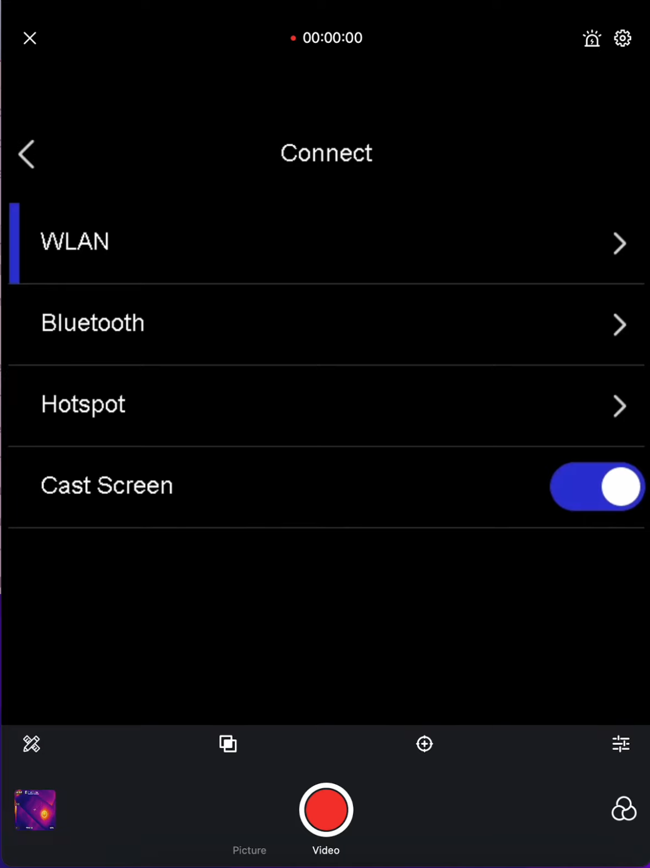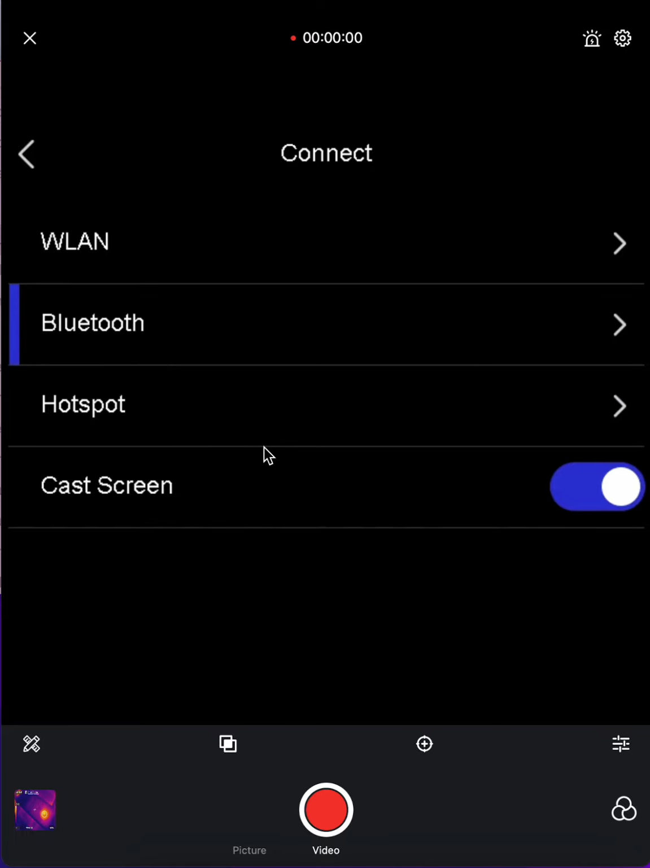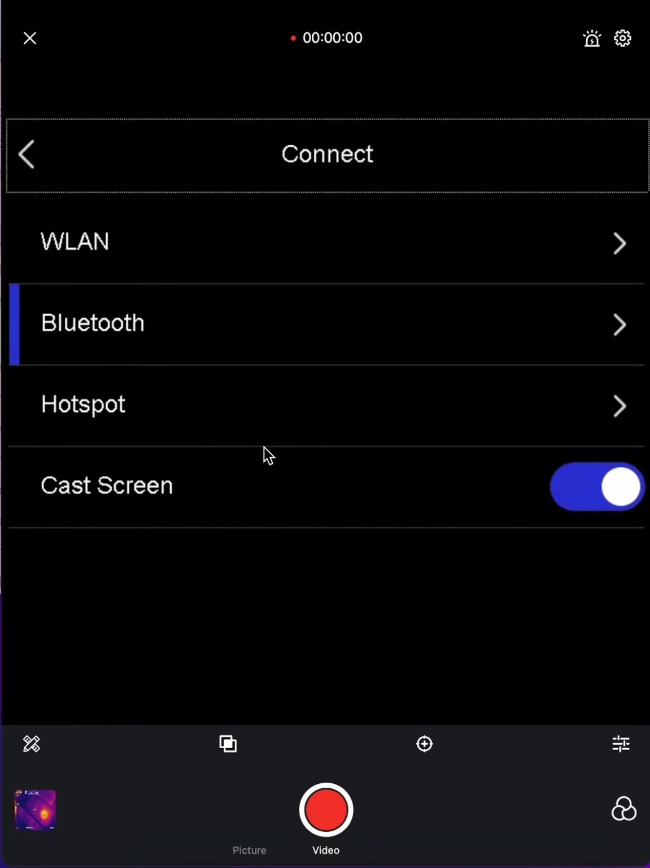To connect, you can capture. You can use a phone or a computer to capture images. Of course, right now I am using the computer so that I can capture the image on here, for the sake of YouTube. You can send them via hotspot, or you could cast the screen, which is what I'm doing now.